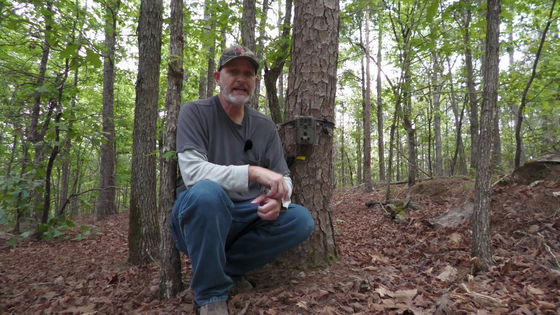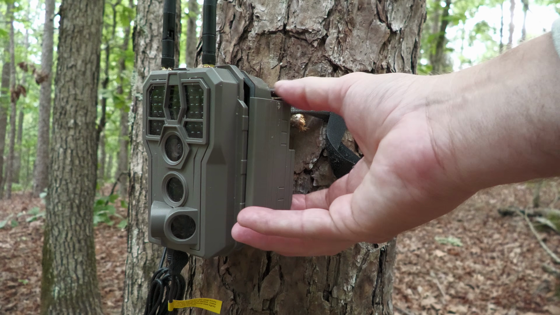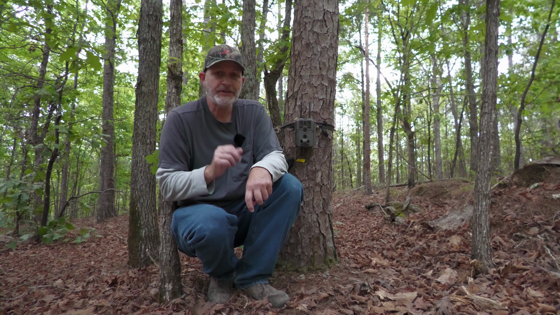Now, there is one thing I'd like to see improved on this camera right here, and this is for Gardepro also. There's no way to lock the door to keep someone from turning your camera off or taking your SD card. That's gonna do it for this video.